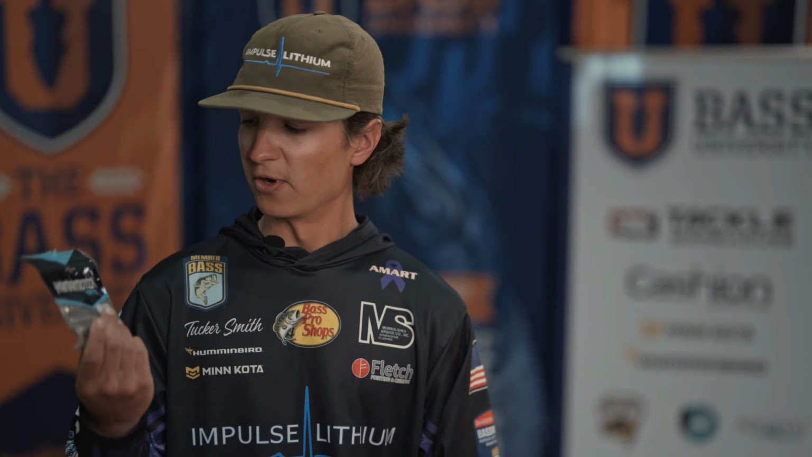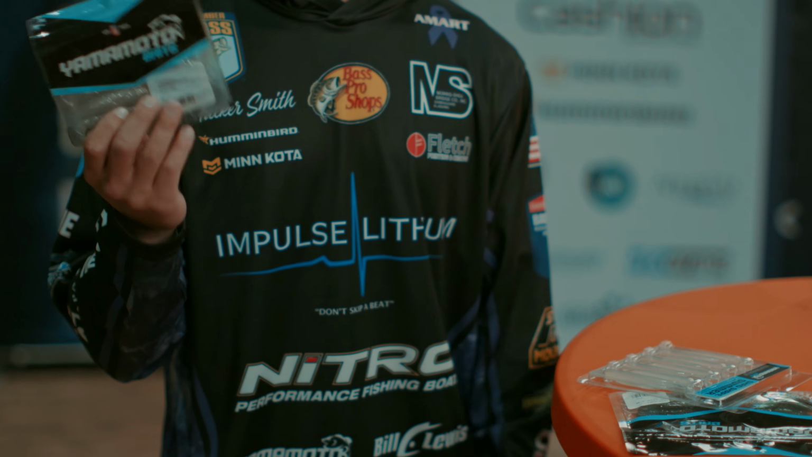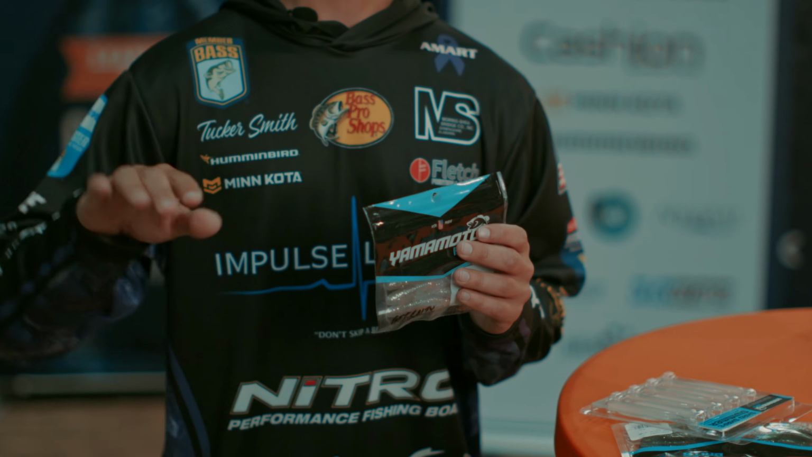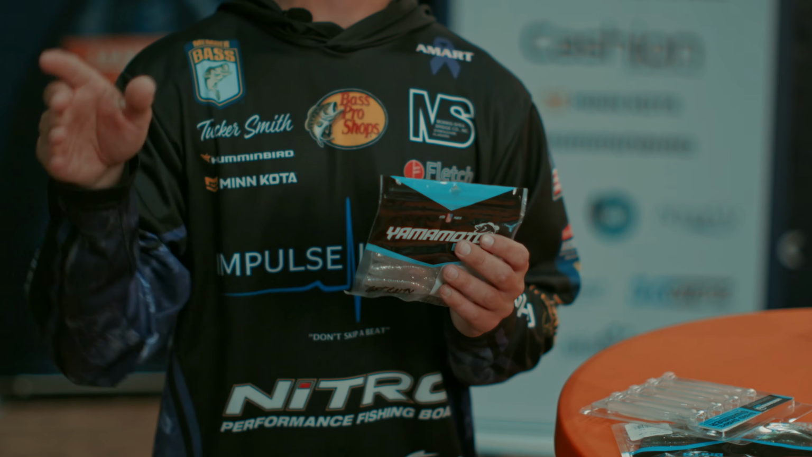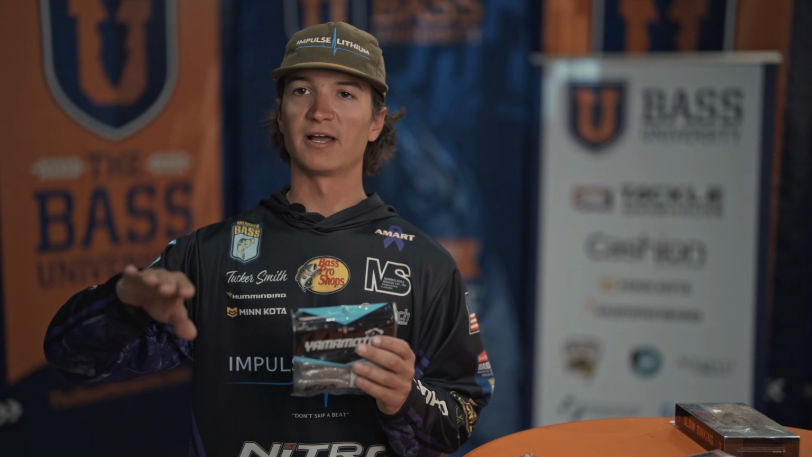Another thing I like to do is throw a more 2-tone color with the minnow, because you've got that flash. When you're actually working your rod, that minnow tends to roll, and that 2-tone color kind of hits off each other and reflects. And that's something that gets those fish to bite. I don't know what it is about the rolling, it makes big fish bite.